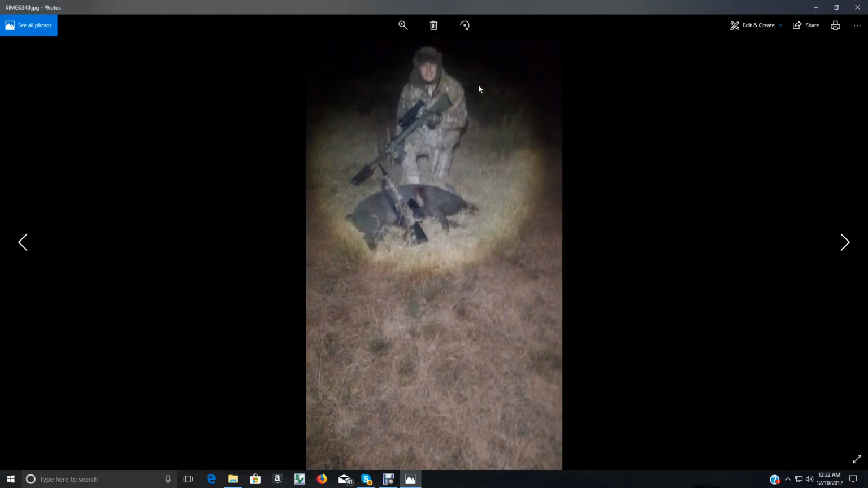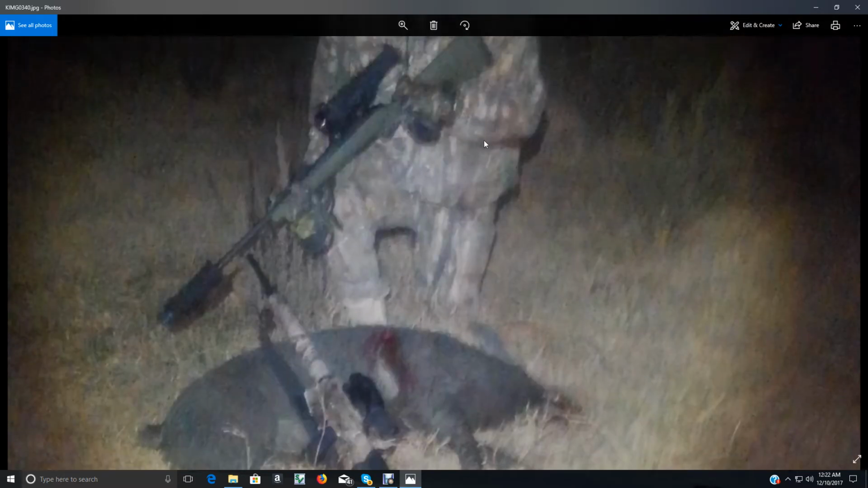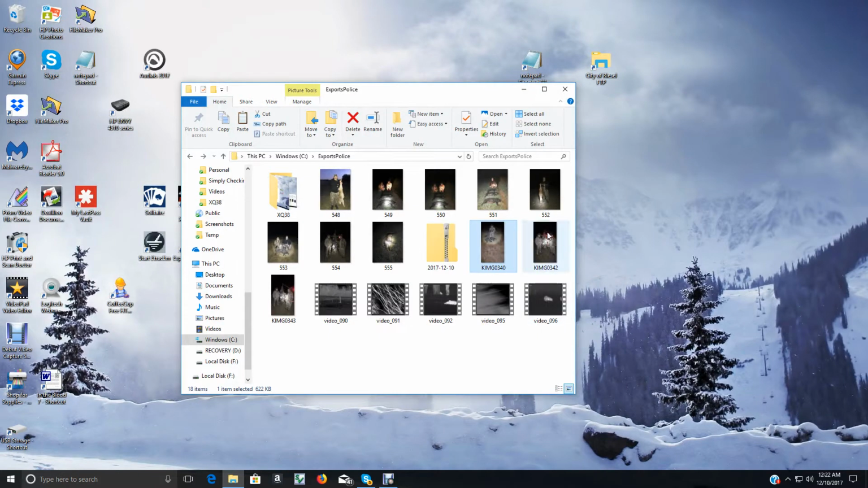This is another little hog we killed right here. Brayson. That might be the same one. But anyhow, another hog. Kind of lost count how many we killed this night.